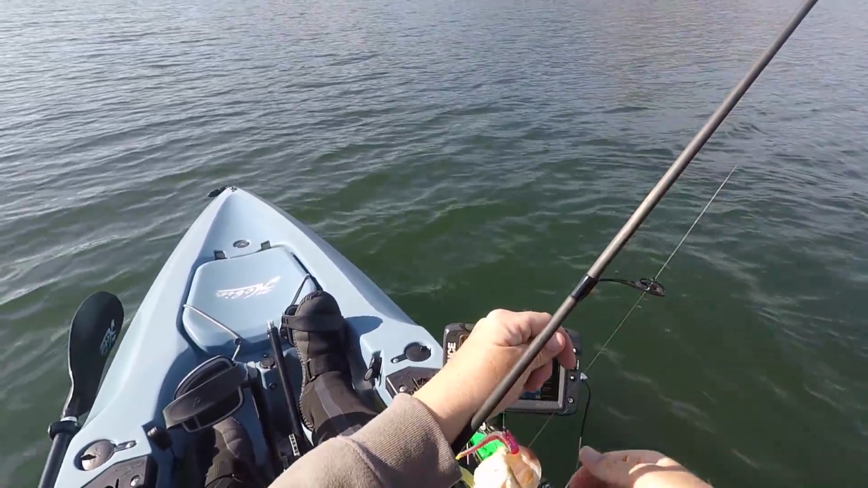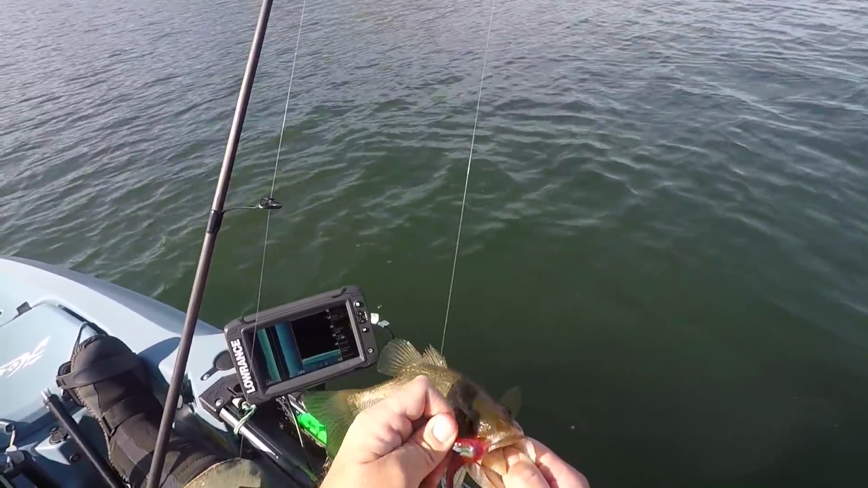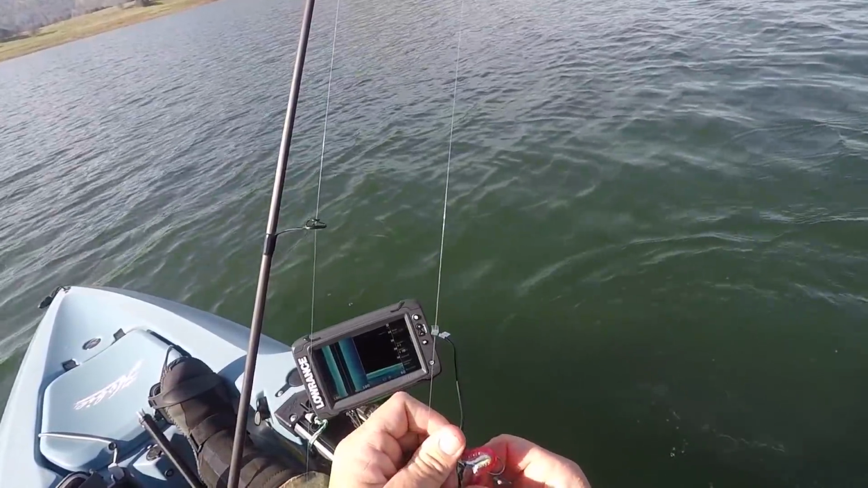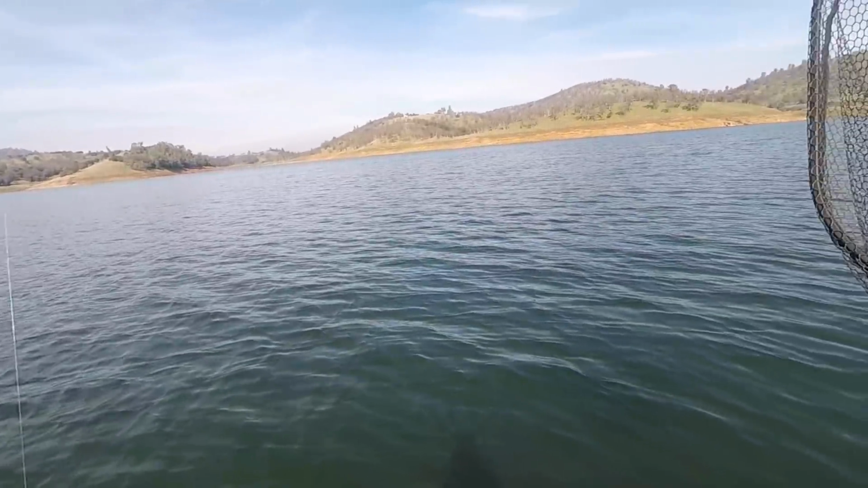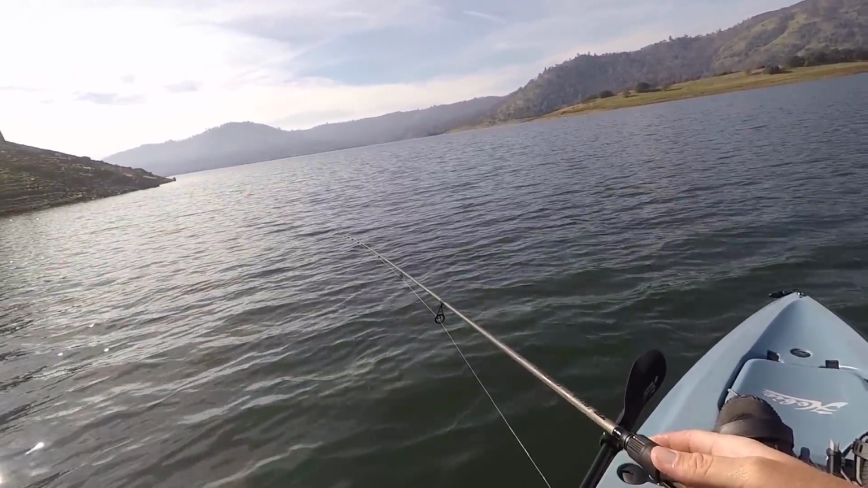Got a fat belly. But he's small. That was just like a little nick. And then he just kind of hung on to it. It was just a little tiny tap.